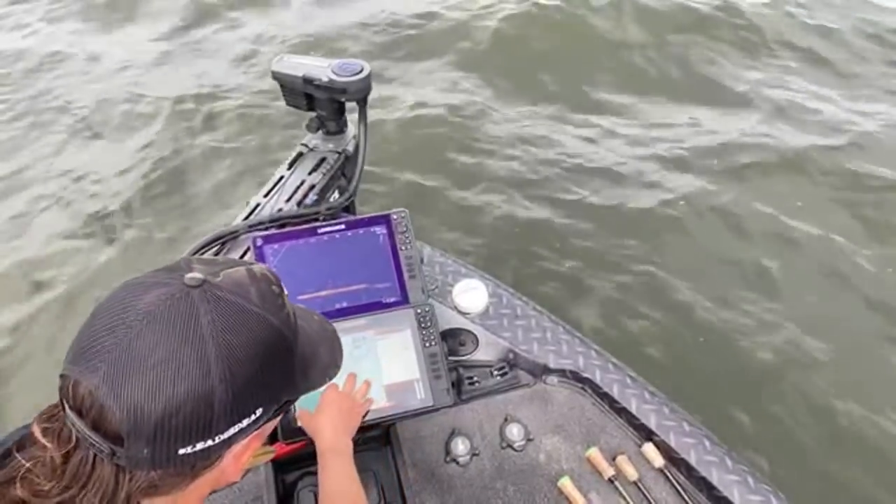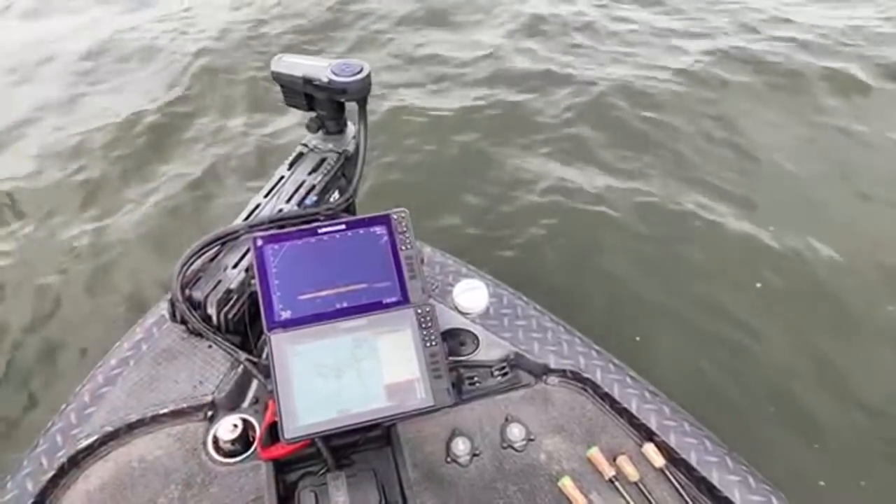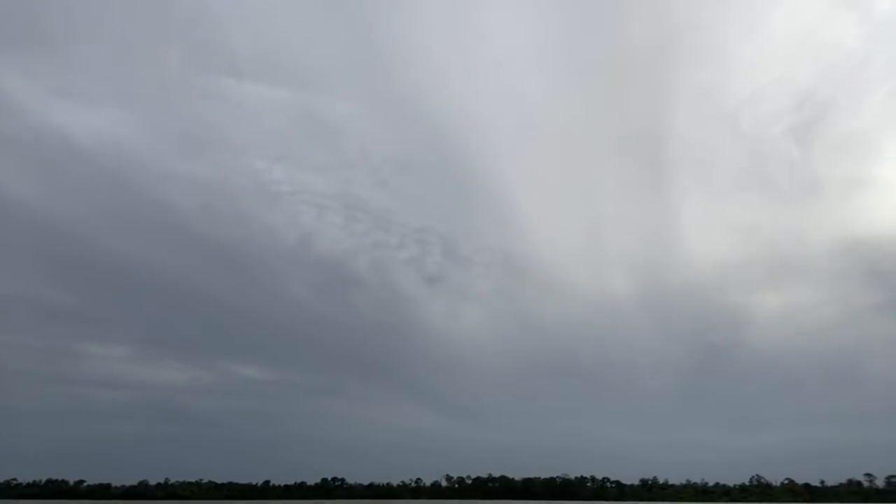What happens is they've been around some of these brush piles, and they pod up. They get into these little micro schools, and I've been using my Active Target to pick them off. So we're going to see if we can pick a few fish off. I don't know how big they'll be, but let's give it a try. I've got two baits I've really liked to do.